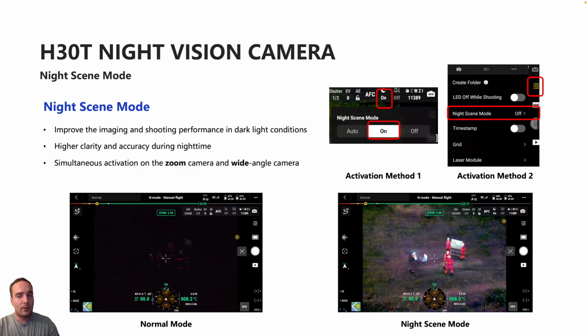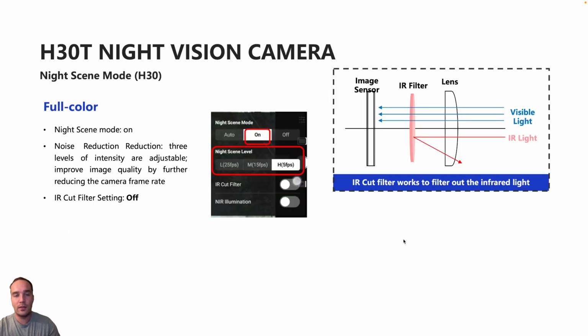However, with that reduced frame rate, the smoothness of the live feed is going to be correspondingly decreased. So you can see here, night scene mode is available for both the zoom and the wide angle camera. You can see the difference here in those pictures. And then you can also see, as you go below the setting here, that you can adjust our night scene level by adjusting the frame rate between 25, 15, and 5 frames per second.